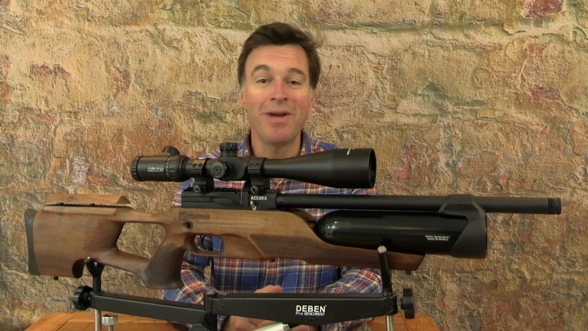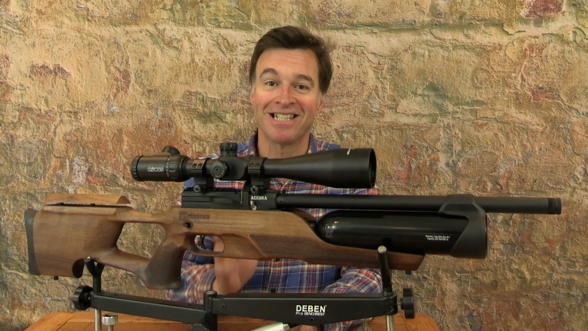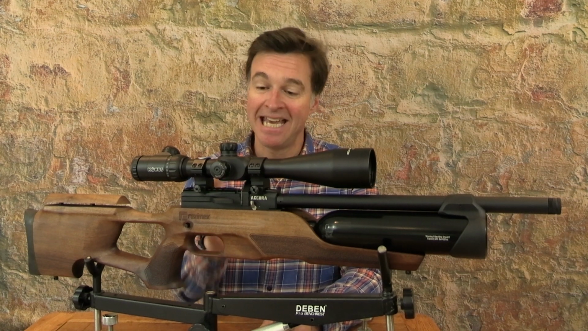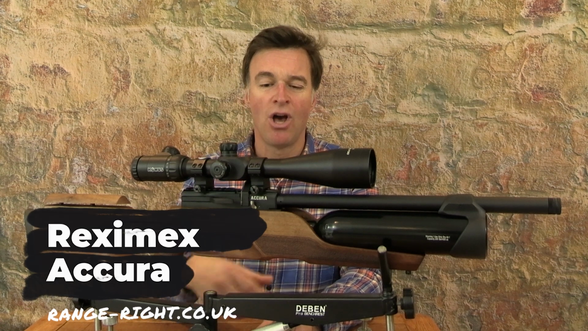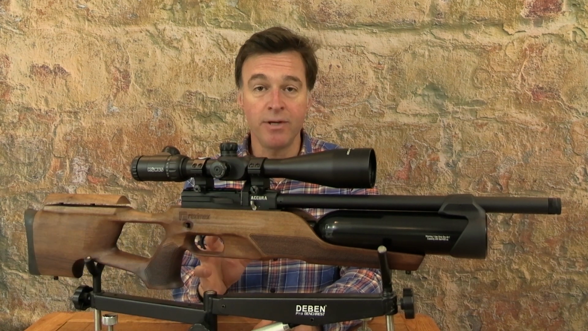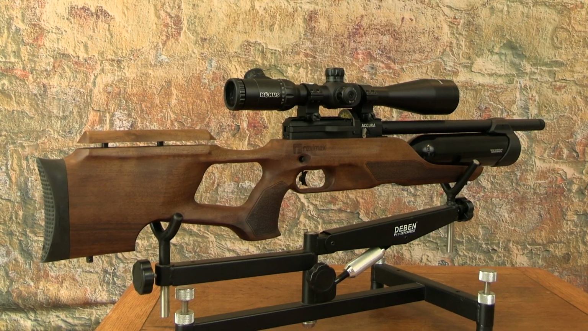Reximex has launched so many new airguns over the past year or so that I can honestly say I'm starting to lose count. And I have another one here. This is the Accura, and it has the usual Reximex balance of solid performance and affordable pricing. Distributed in the UK by Rangerite, this is the walnut version and it retails for just £490.